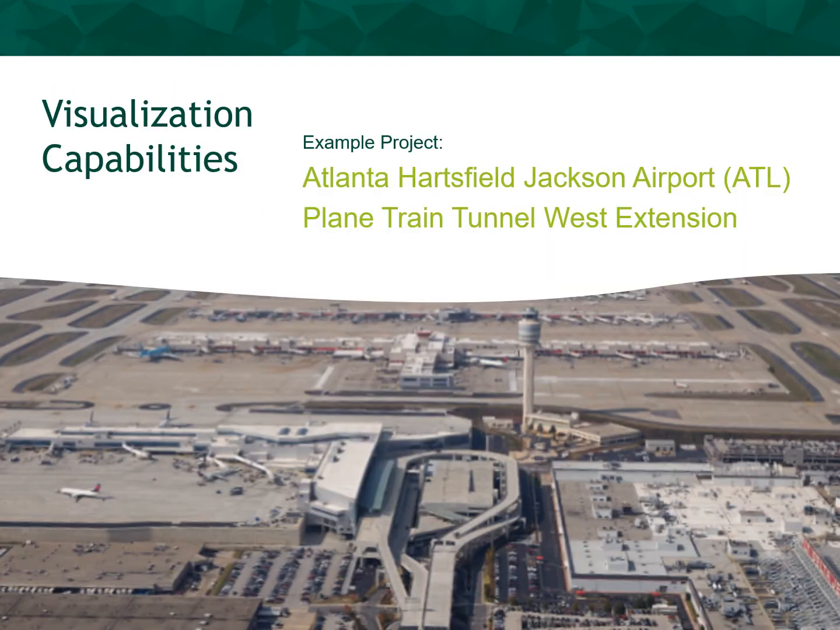We've seen the visualization capabilities of BIM in the walkthroughs of the mezzanine level and the ATGS utility room shown on previous slides. All visual content in this presentation uses examples from the Atlanta Hartsfield Jackson International Airport project.